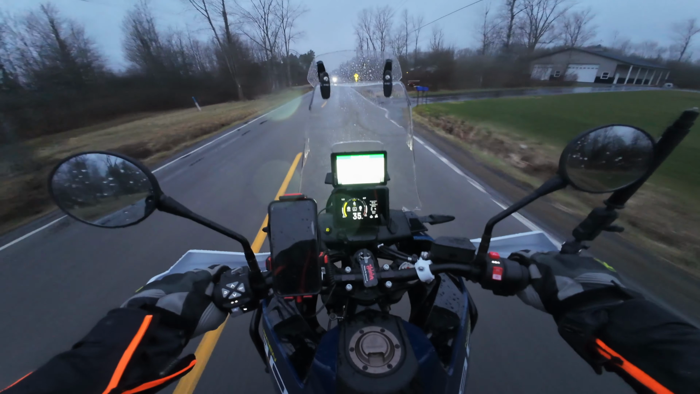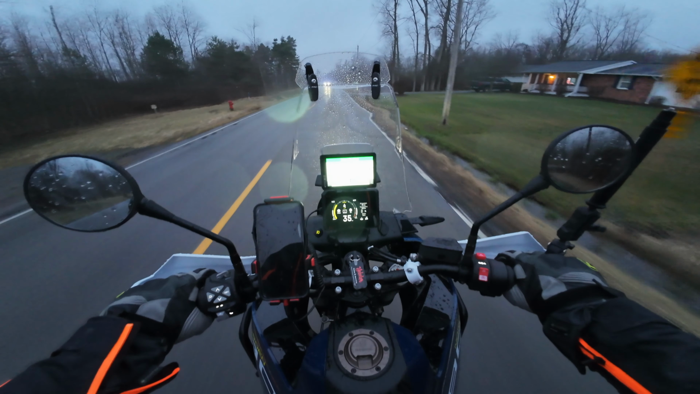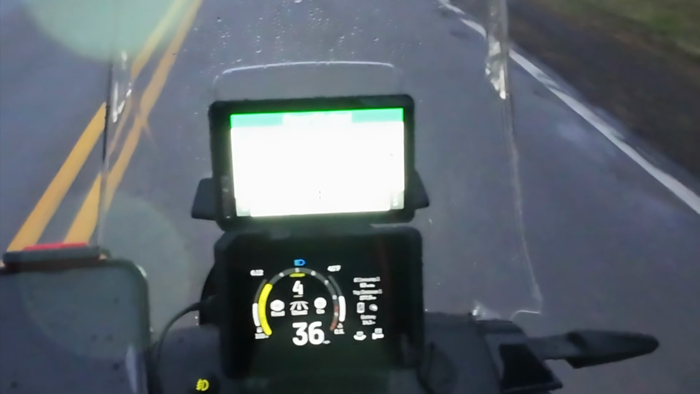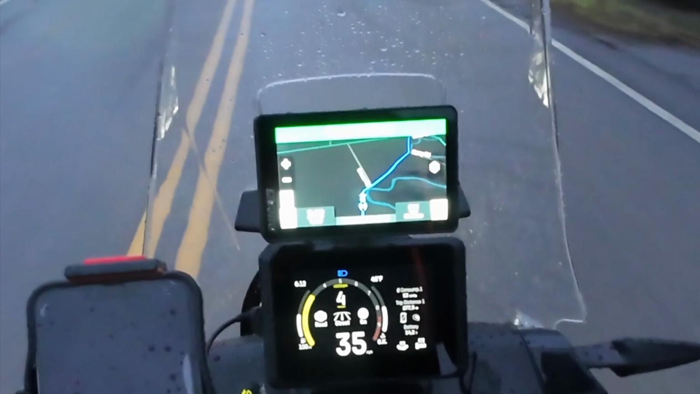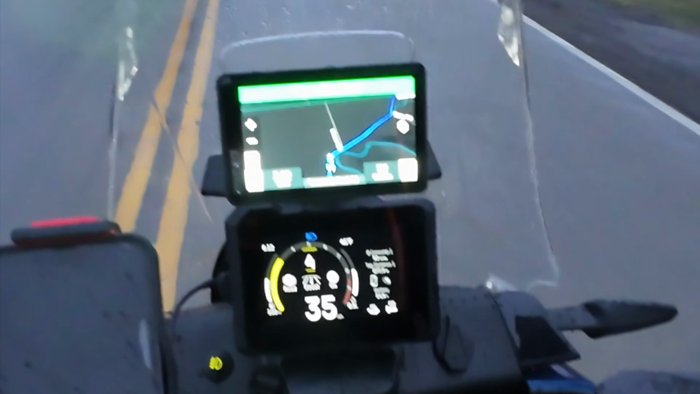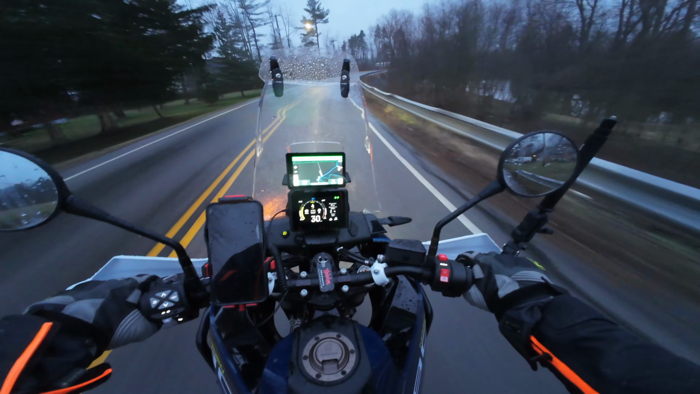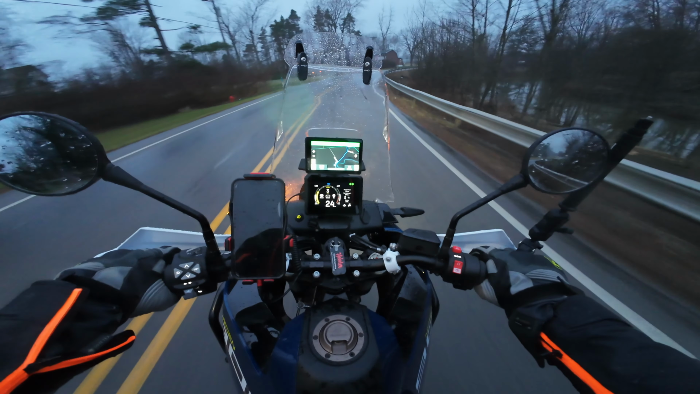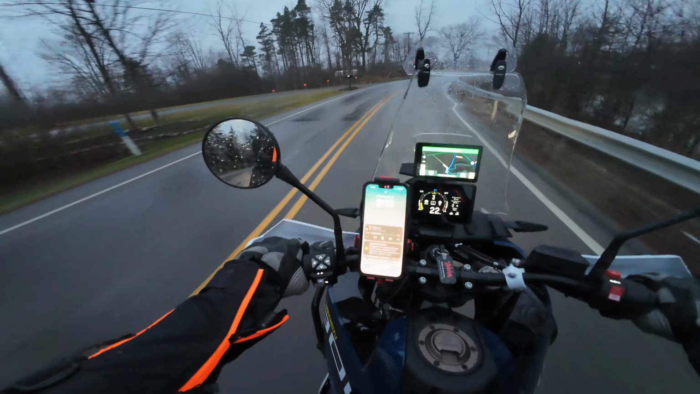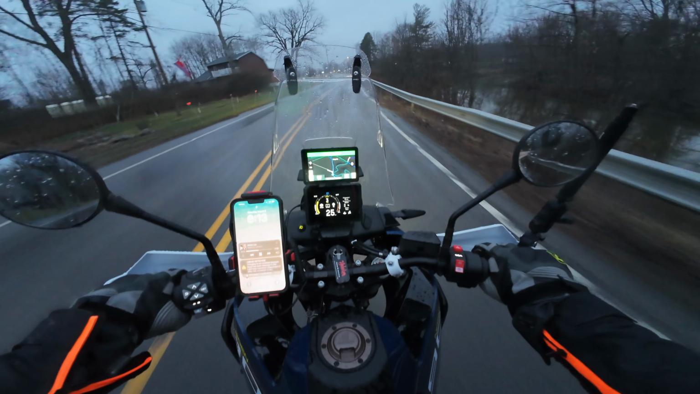Turn my high beams off because it's pretty dark. Oh, my navigation system turned over to night mode, huh? There's my road. I've never been down this road before.